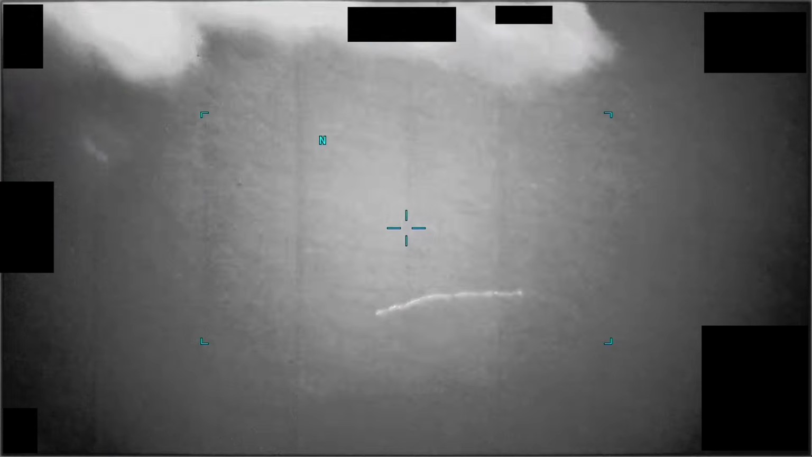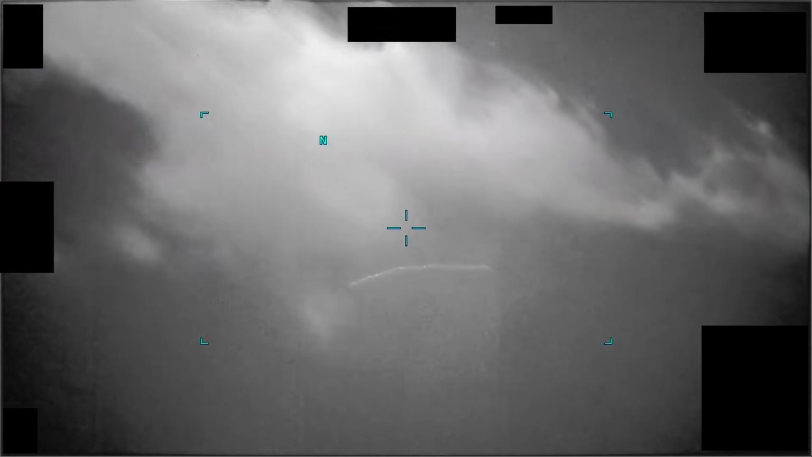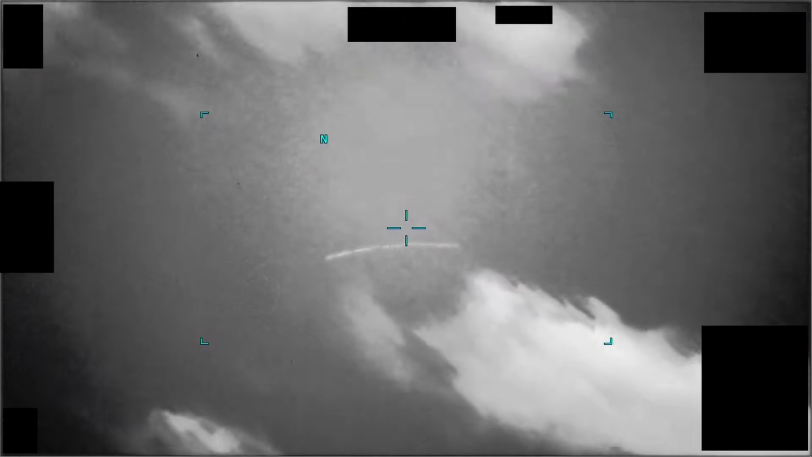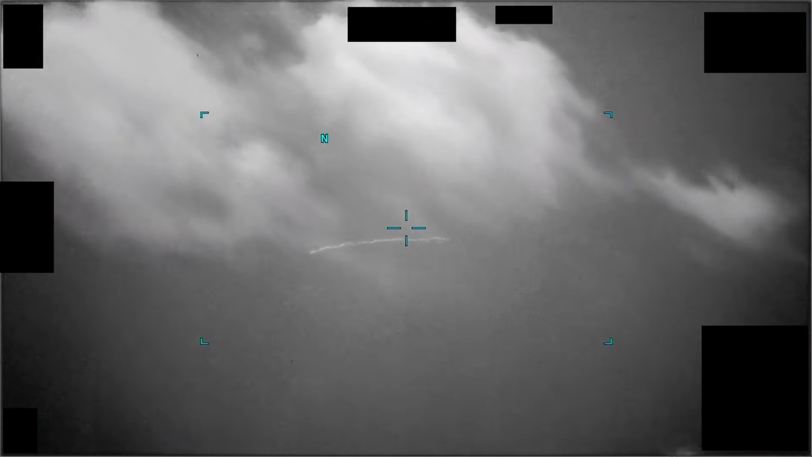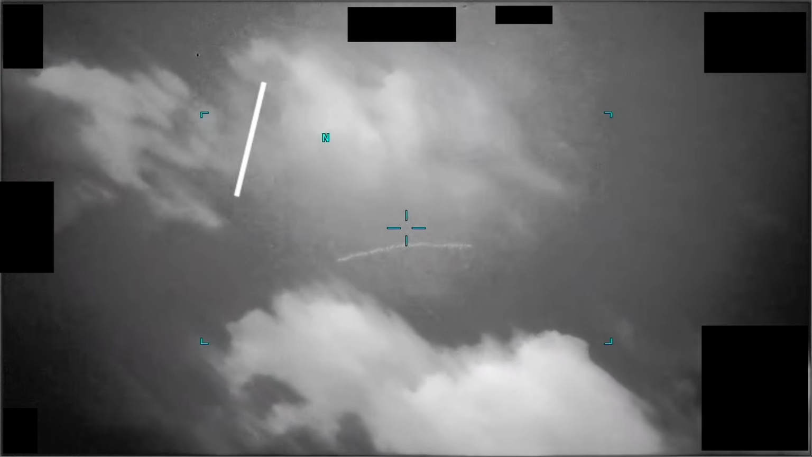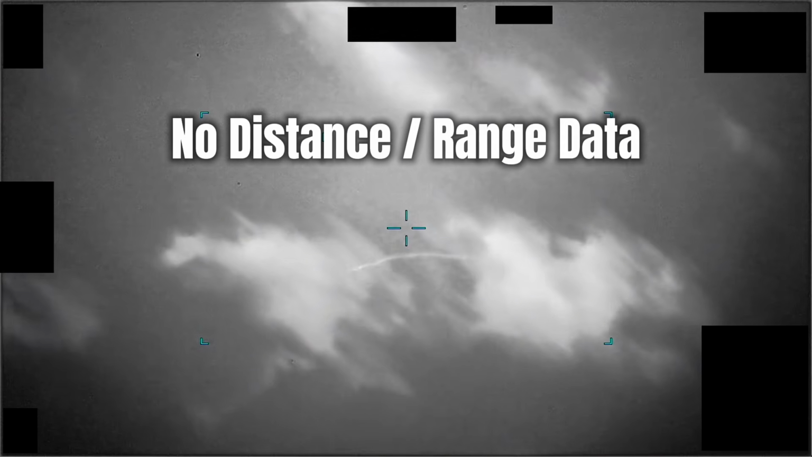So the record presented here is clean on paper. In this file, in 2024, a U.S. military infrared sensor recorded this footage over the South China Sea, and it was then submitted to AARO. Beyond that, the file closes because there's no sensor platform data, no altitude, no distance to target, no range info. None of it has been released.